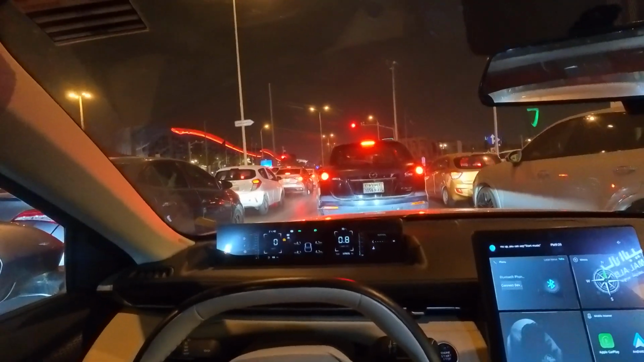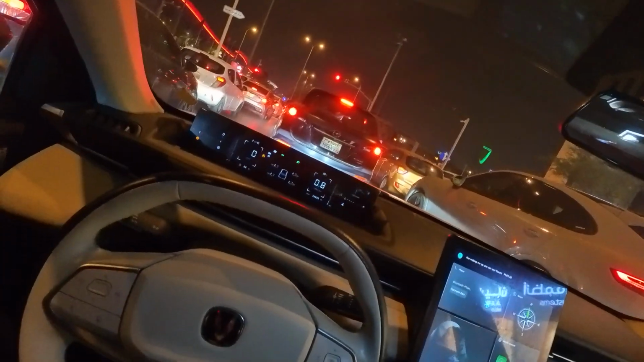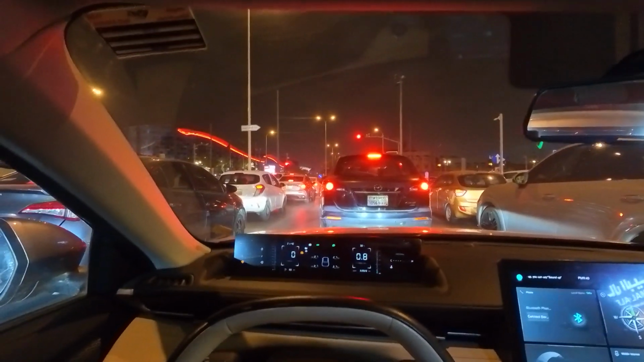Tonight the lights are red on the Panorama Mall. The traffic light is also red. The light on the Kingdom Tower is green. Interesting.